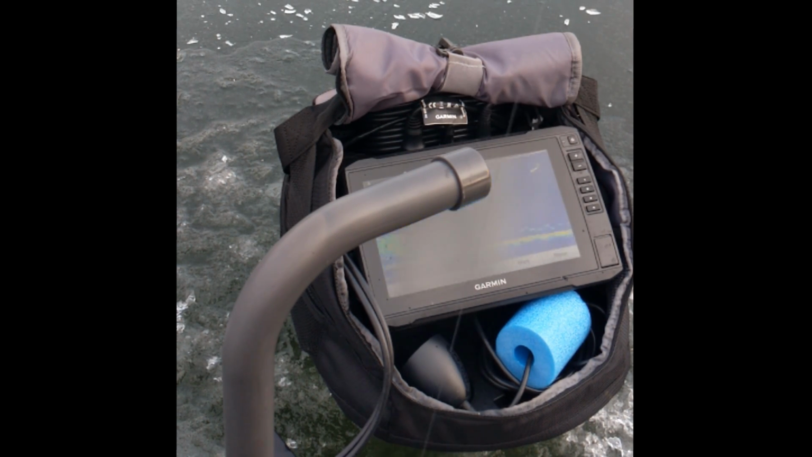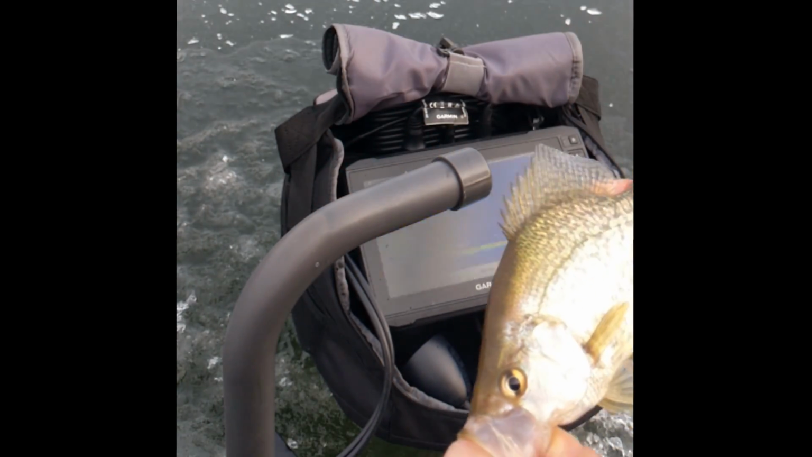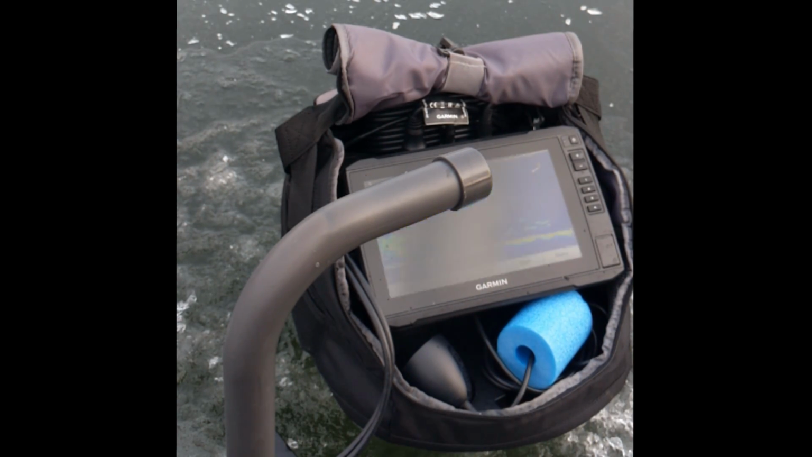There we go. Definitely been a very subtle bite. Oh, and the easy release there, jig comes right out. Come on. So, there we go. So it's definitely a school of crappies down there. I've caught them as big as 14, 15 inches in this little lake here, but it's not the biggest ones here right now.